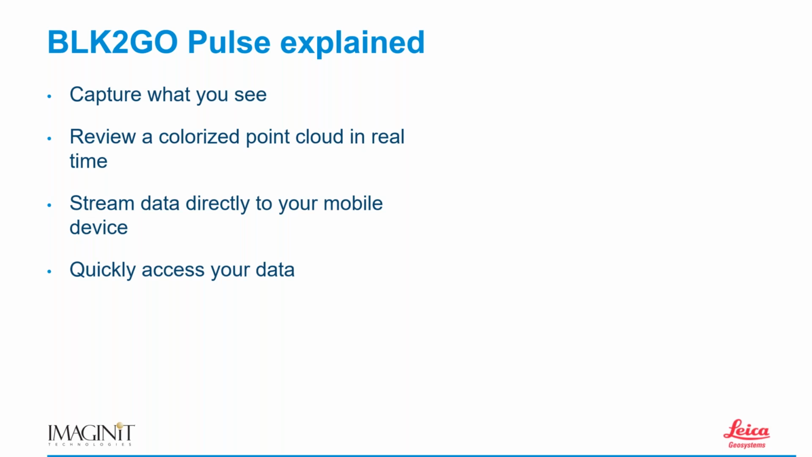and I move it. And so when you think about that, you want to think about, okay, how far can you walk at even a slow pace in 2 minutes? Pretty far, I would say. So being able to walk that distance in such a short time is a huge advantage with a scanner like the BLK2GO PULSE.